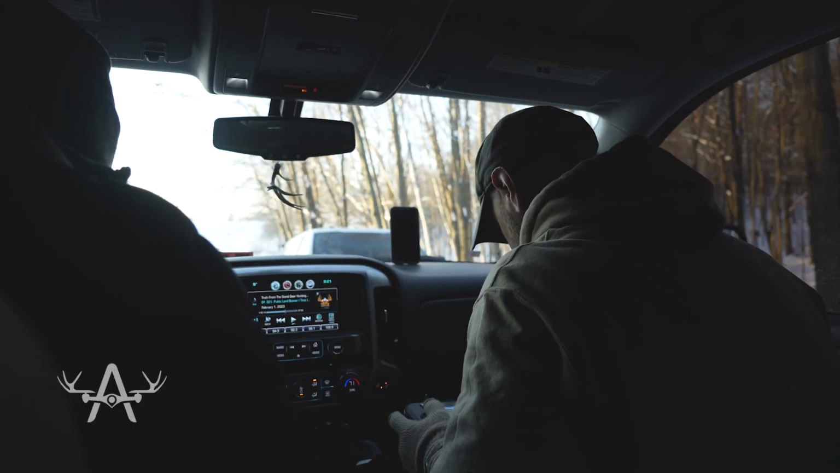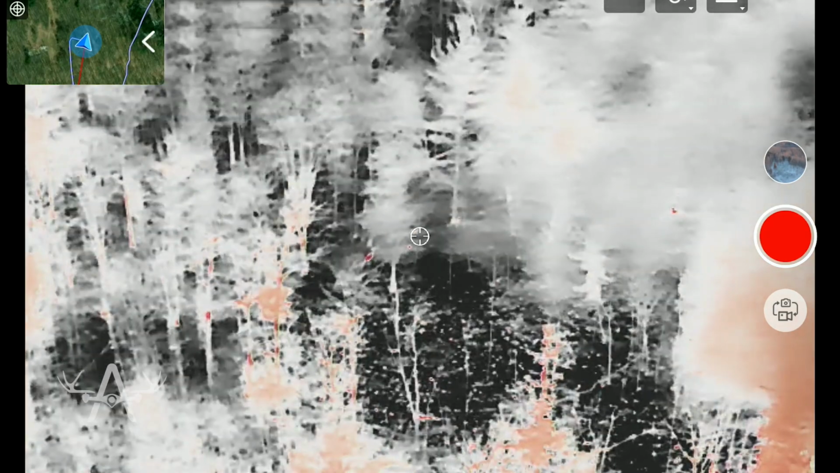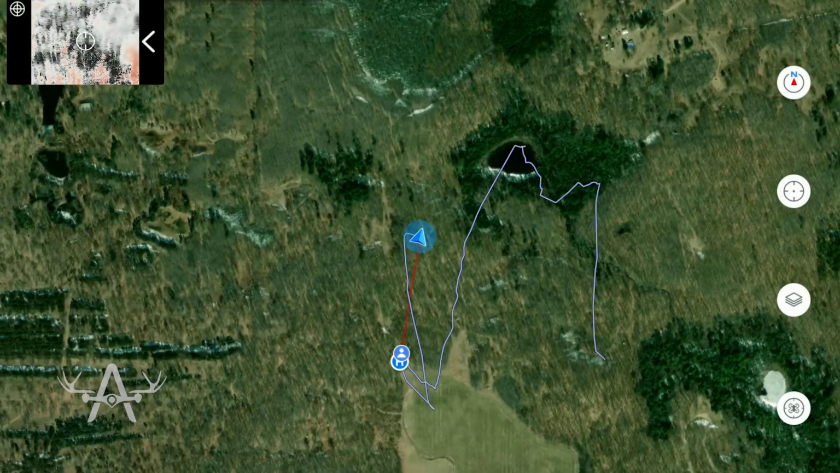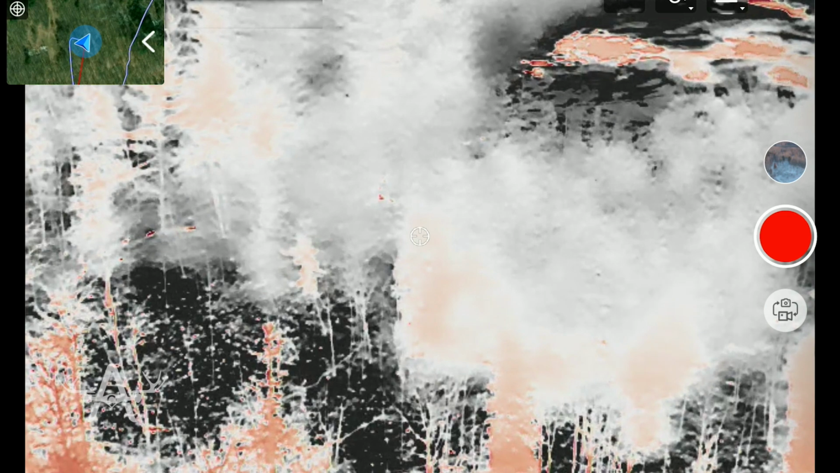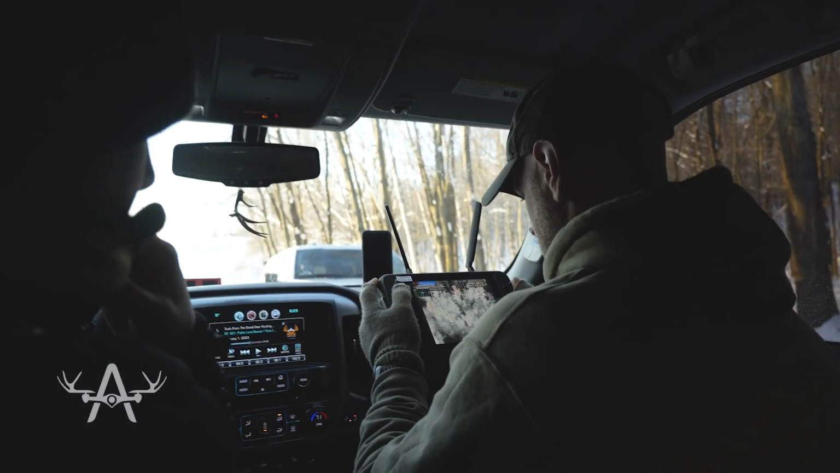That's neat. So where do you think they're going to bed? Swamp. Think they're heading towards the lake, the north or the west side of the lake. Yep. So I just buzzed that lake a little bit too early potentially. Oh yeah, they're basically at the lake already. Yep. There you are.